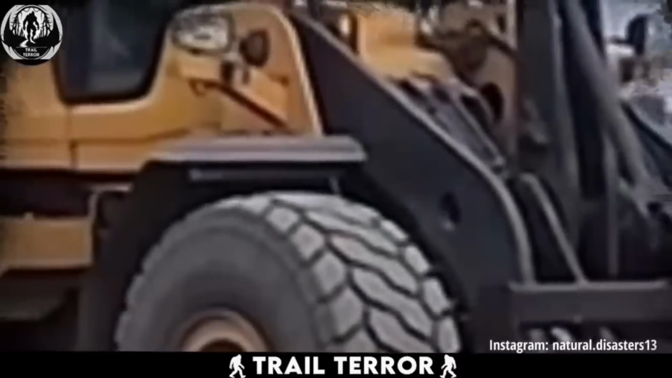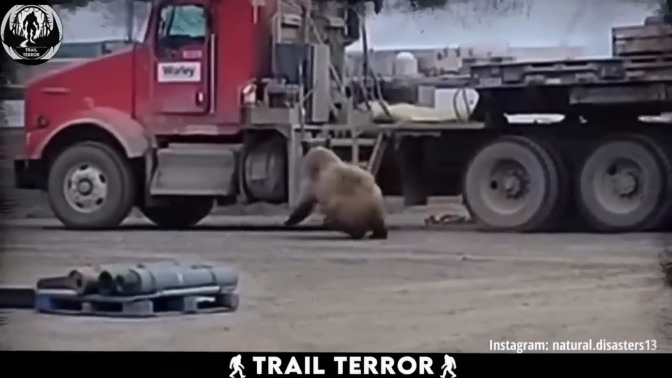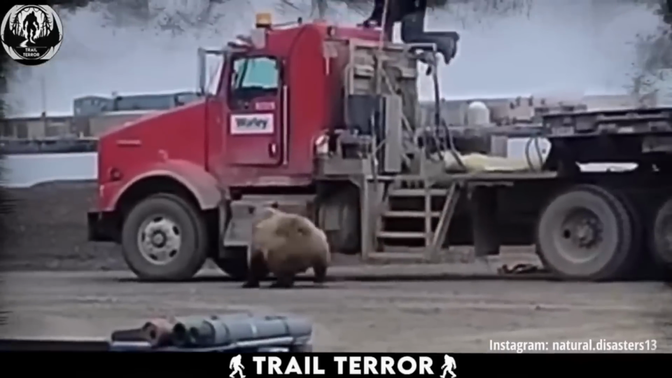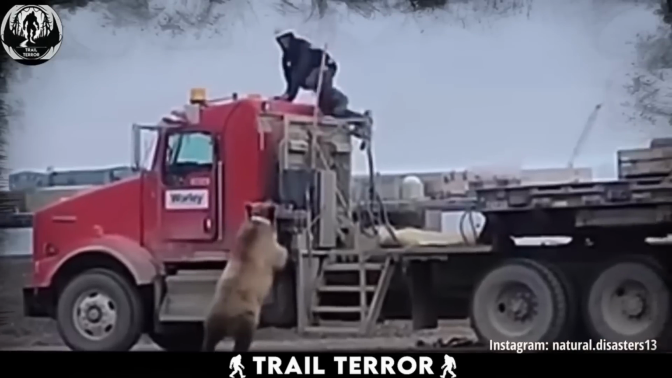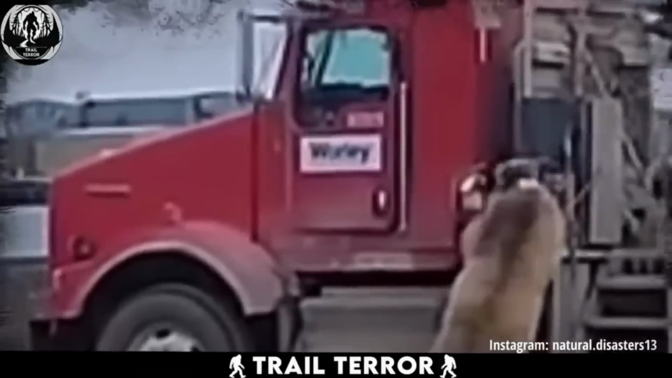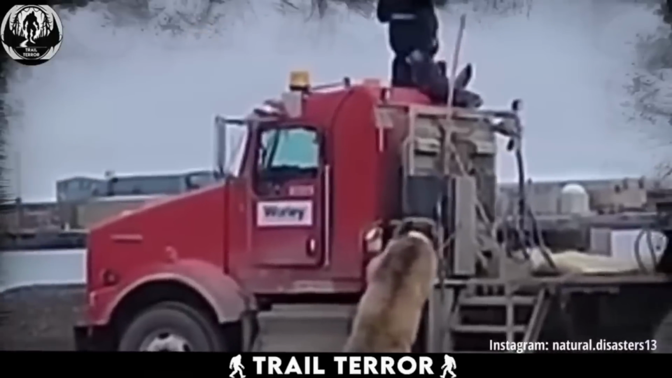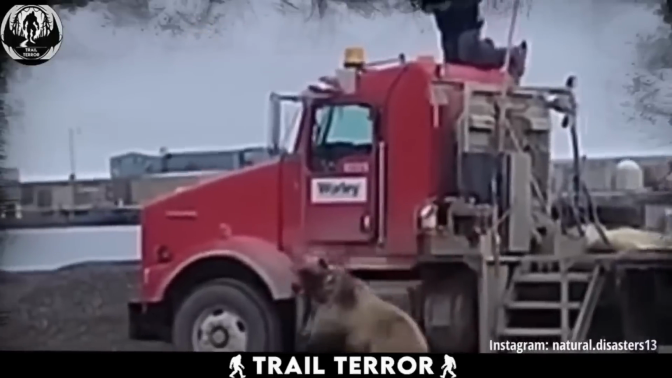Now, some might wonder if those brown bears could actually climb up onto the truck's roof. Sure, bears can climb, but it's unlikely they could reach such heights without some serious assistance. In hindsight, hopping into the truck might have been the best bet, but hey, all's well that ends well, right?